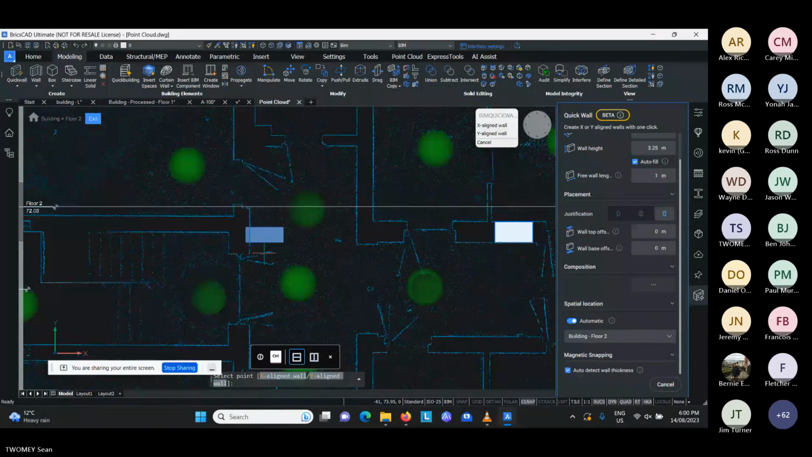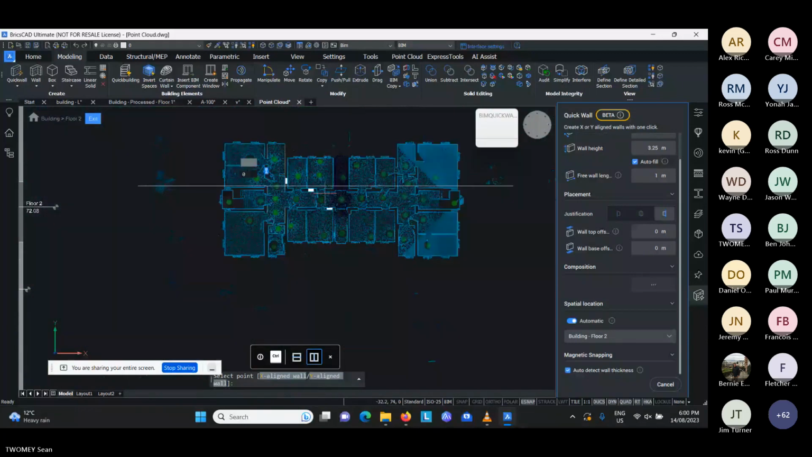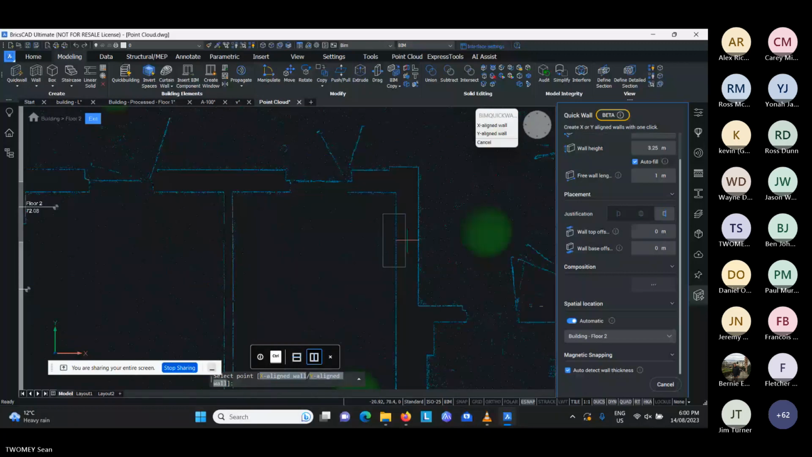So I can press the Control key and switch from a horizontal to a vertical orientation. Let's just draw a few more here. I won't do all of these. I'll just do enough that we can see how the process works. So I'll do this one here, and I will do this thinner wall here just so you can see how it adjusts. So that's a very simple process to get going.